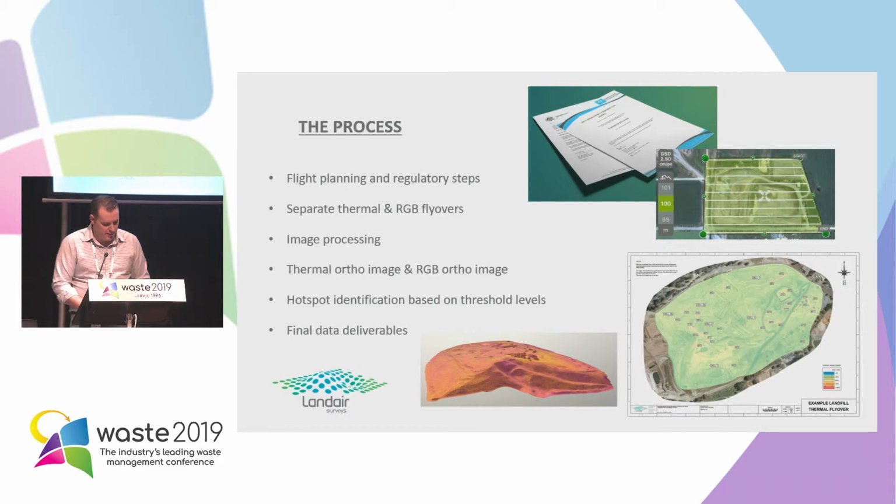The general process, the first step is flight planning and regulatory steps. So CASA are quite strict on who can operate drones, and you have to go through a lot of red tape to be able to get a pilot's licence, operator certificates, and they require the use of checklists to see if you can fly there, what you need to do to fly there. So that's the first step, and then planning how high you're going to fly, what sort of overlap you want, what sort of ground sampling distance, the flight path and things like that.